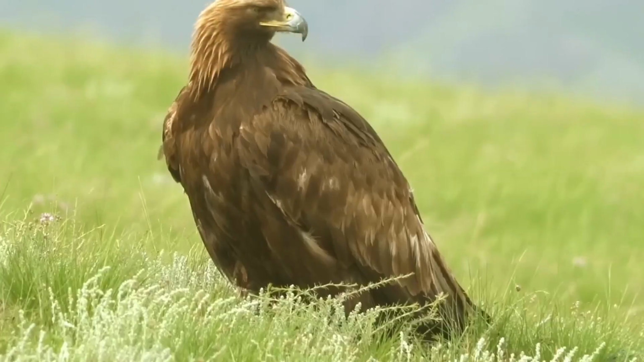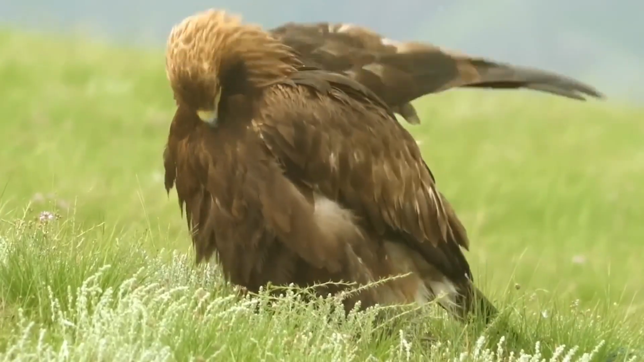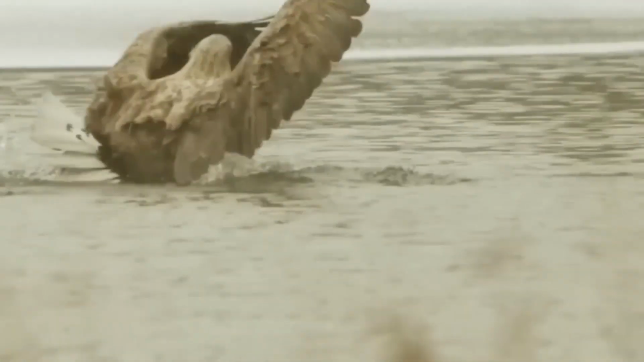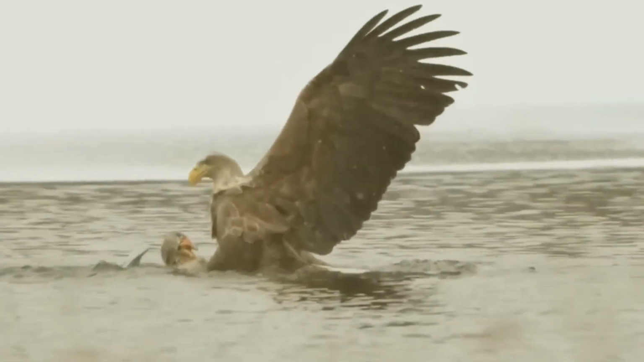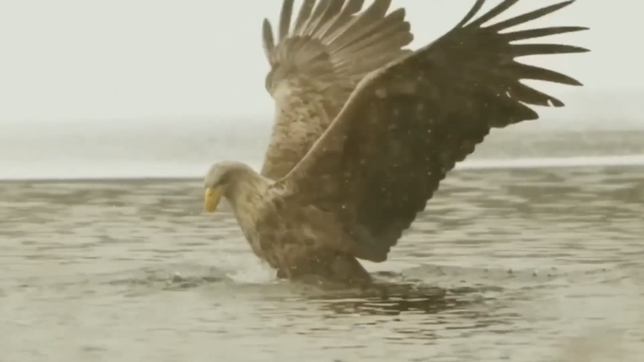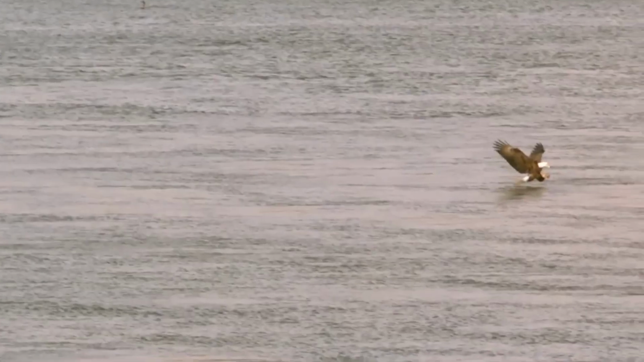Once its selection process was complete and the designated target determined, the formidable raptor initiated its calculated assault. In a spectacular display of predatory prowess, the eagle, at breakneck speed, descended upon the hapless duck. The eagle's talons, sharp and lethal, plunged into its victim, their grip unyielding, anchoring the duck beneath the water's frigid